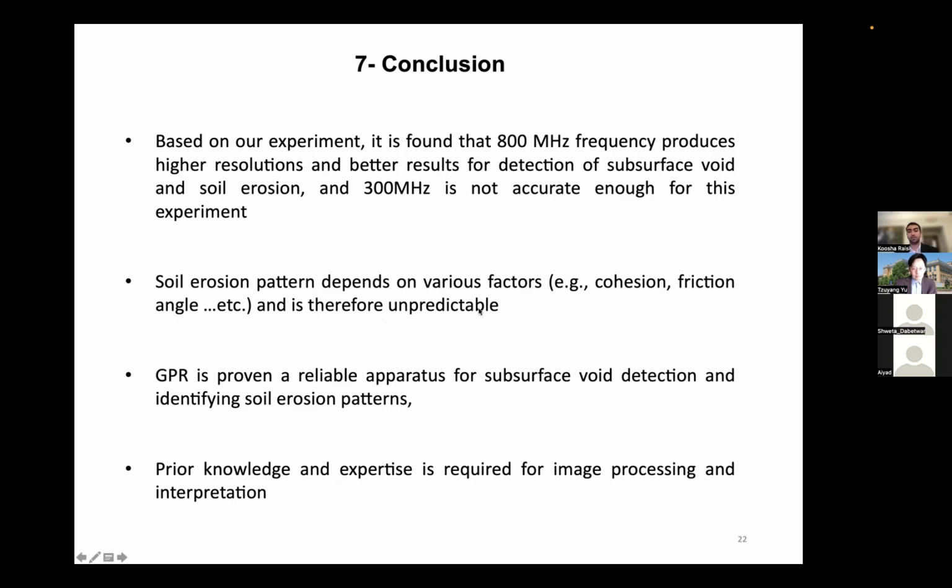And this was an experiment in the lab with a controlled environment. It's going to be much harder in an actual roadway. And GPR has again proven a reliable apparatus in this experiment for subsurface void detection and identifying soil erosion patterns. And of course, as you saw, prior knowledge and expertise is required for accurate image processing and interpretation.